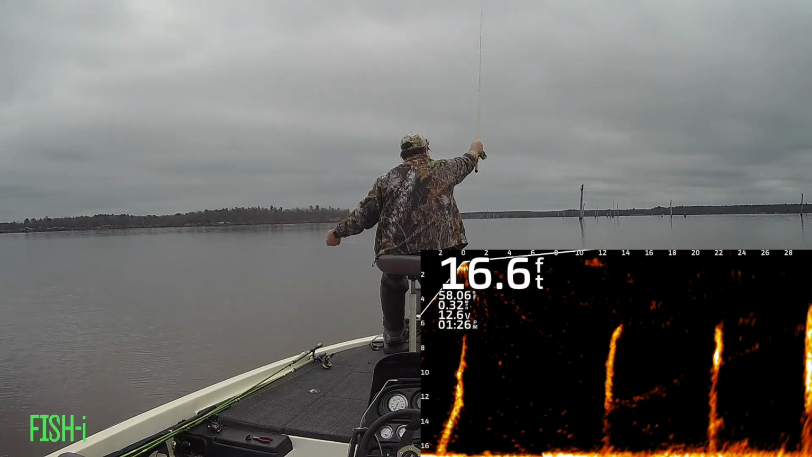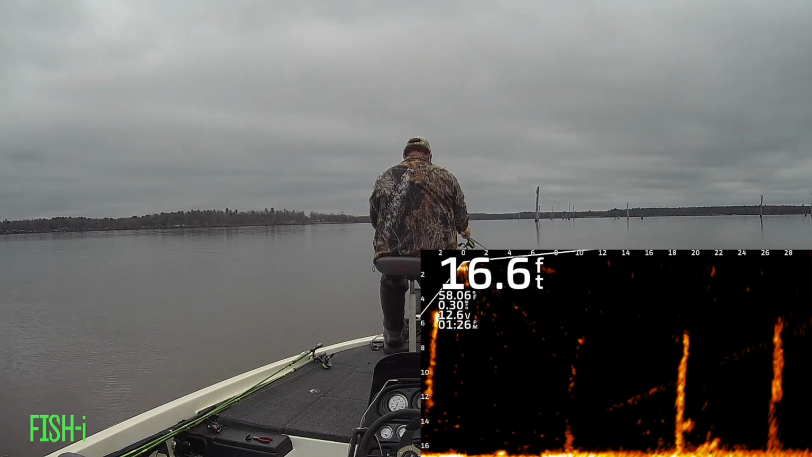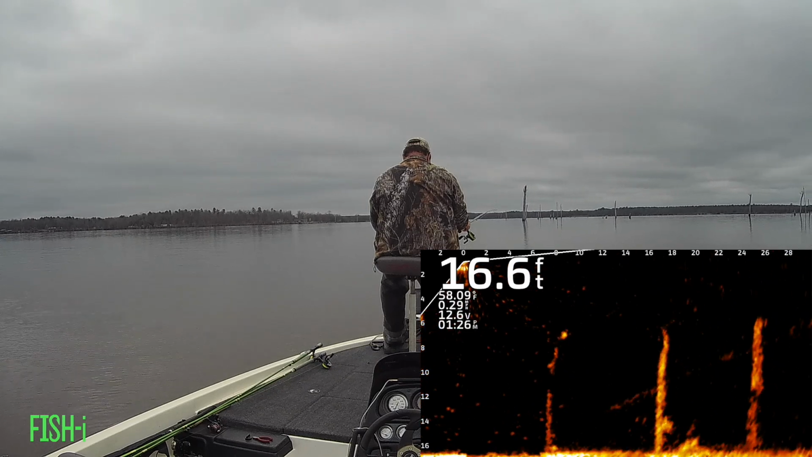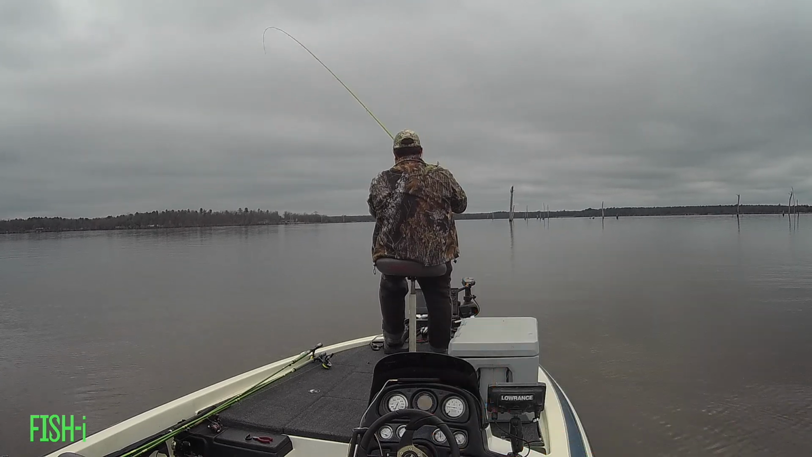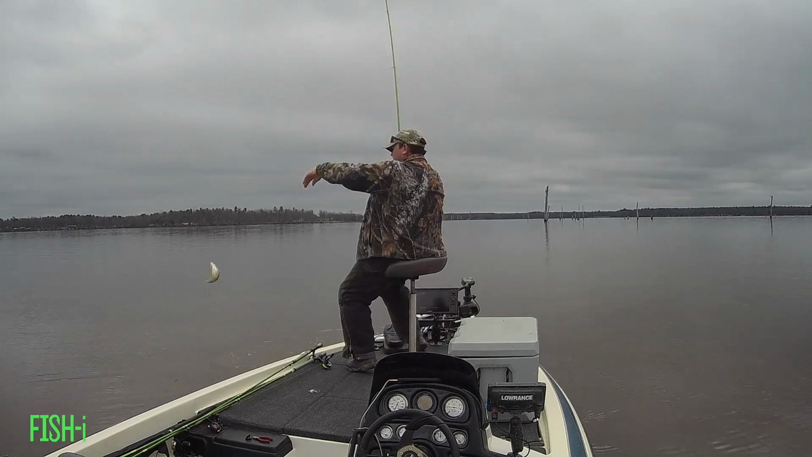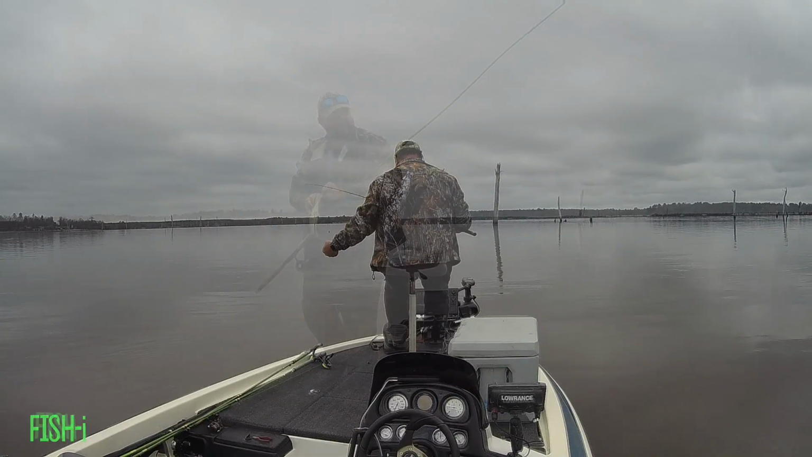Look on the back side of that 3rd tree. You see that bump toward the bottom? That's him. That's the one I'm after. That's the on side of the tree. That little football right there. That's a black.